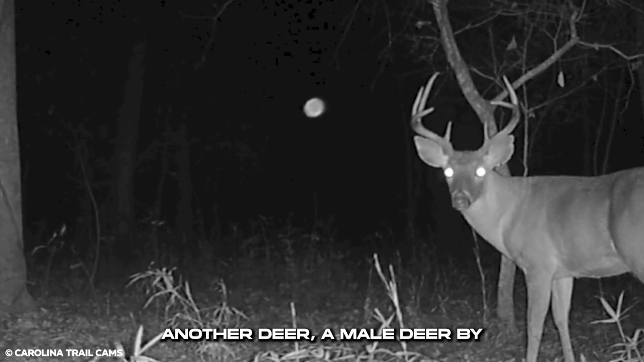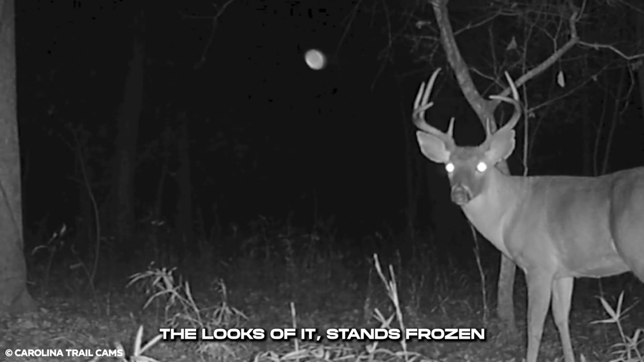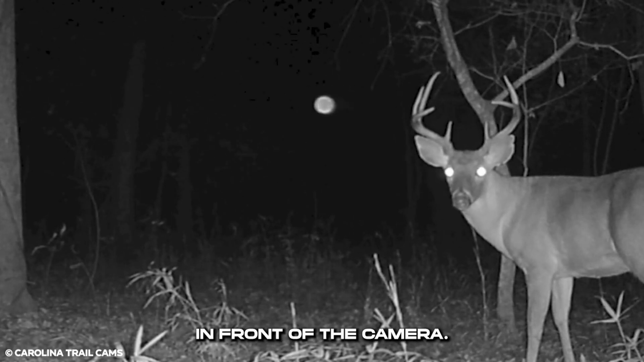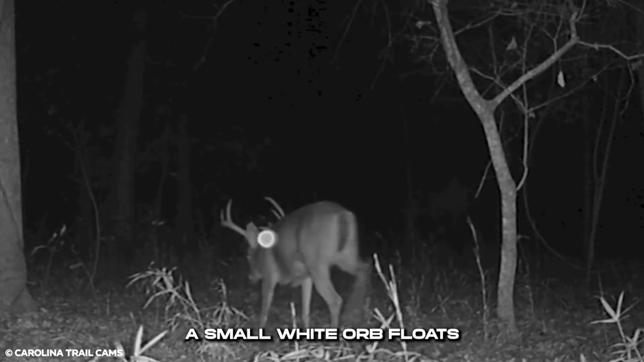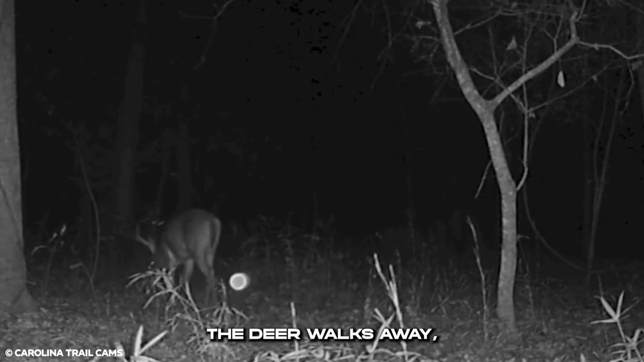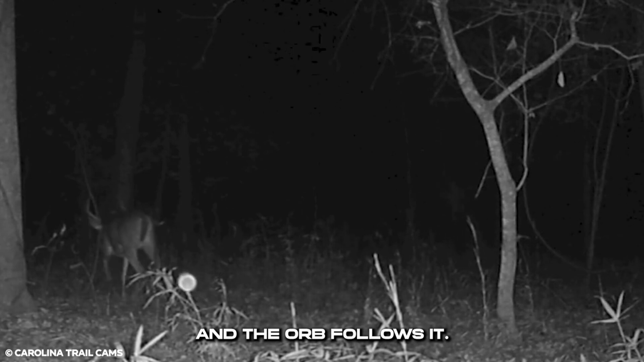Another deer, a male deer by the looks of it, stands frozen in front of the trail cam. It also looks at something in front of the camera. A small white orb floats around in front of the camera. The deer walks away, and the orb follows it.